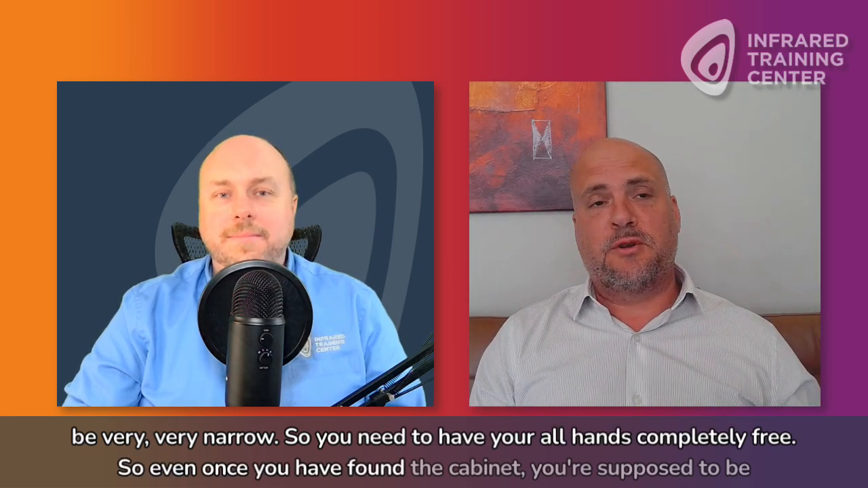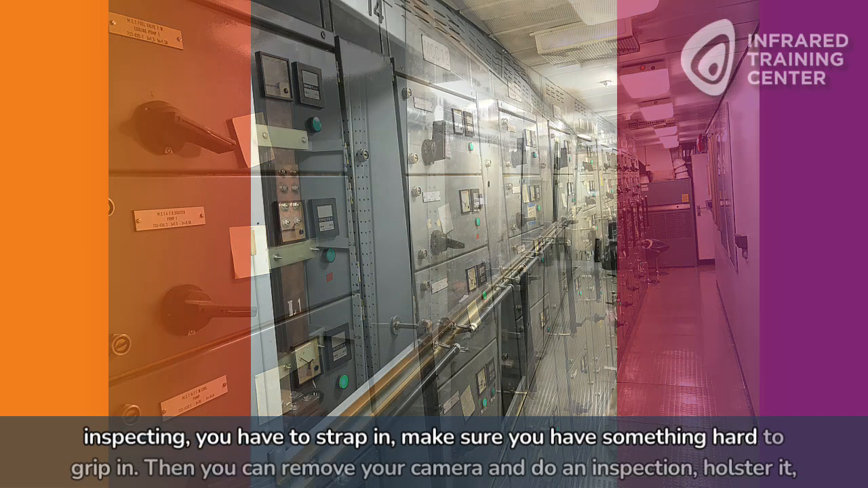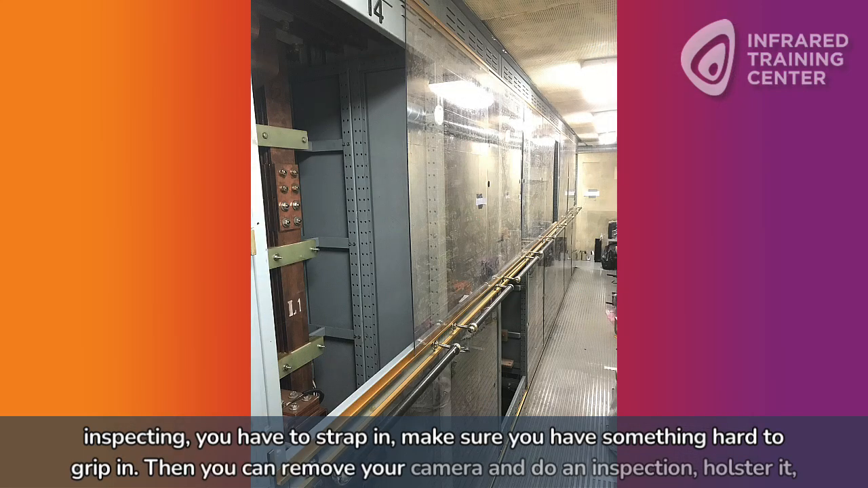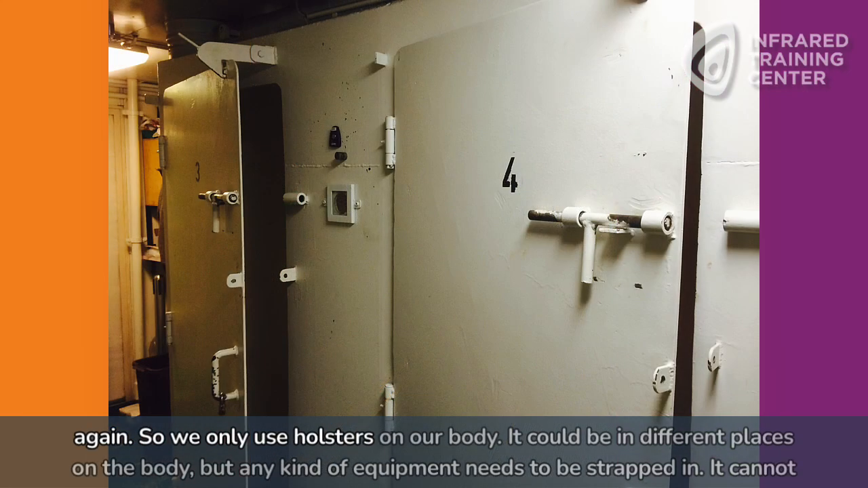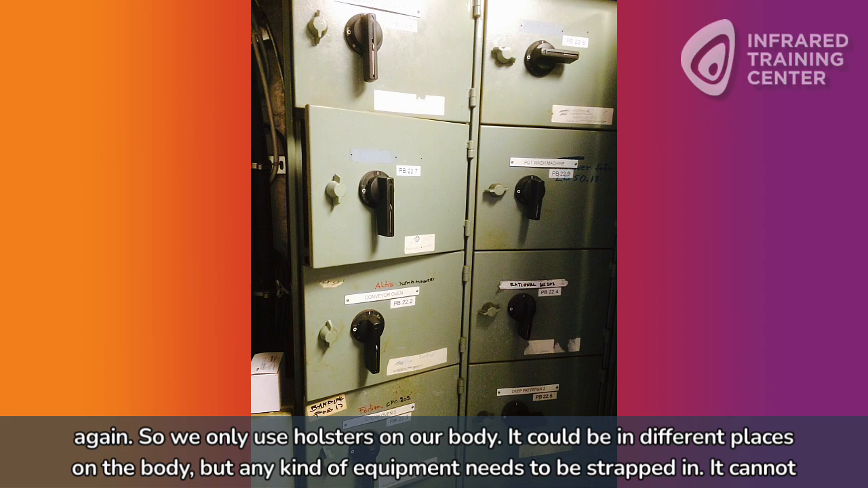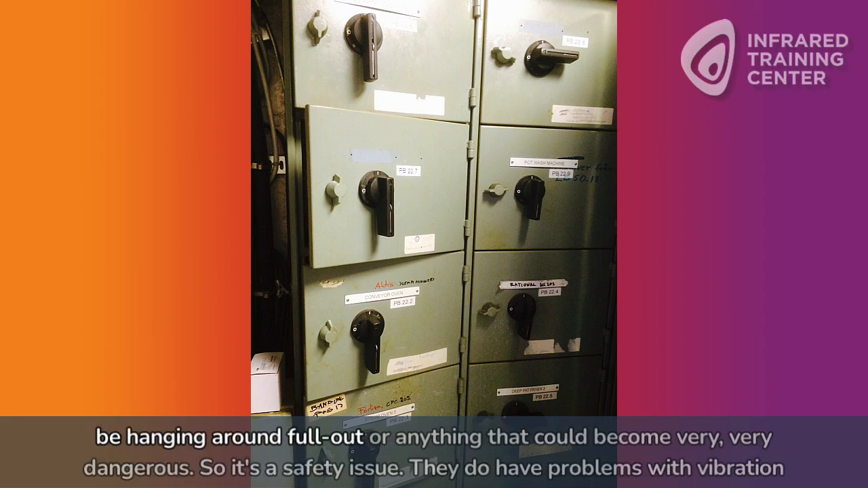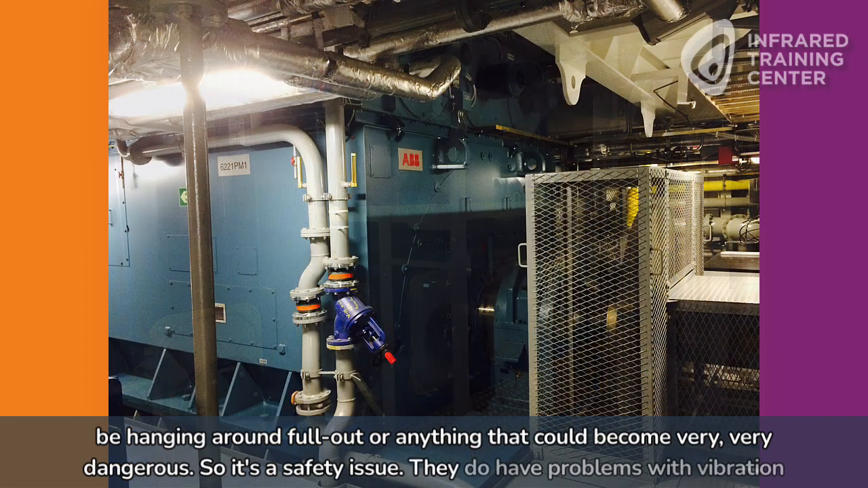Even once you have found the cabinet you're supposed to inspect, you have to strap in and make sure you have something hard to grip. Then you can remove your camera, do your inspection, and holster it again. So we only use holsters on our body. They could be in different places on the body, but any kind of equipment needs to be strapped in. It cannot be hanging around or fall out or anything. That could become very, very dangerous. So it's a safety issue.